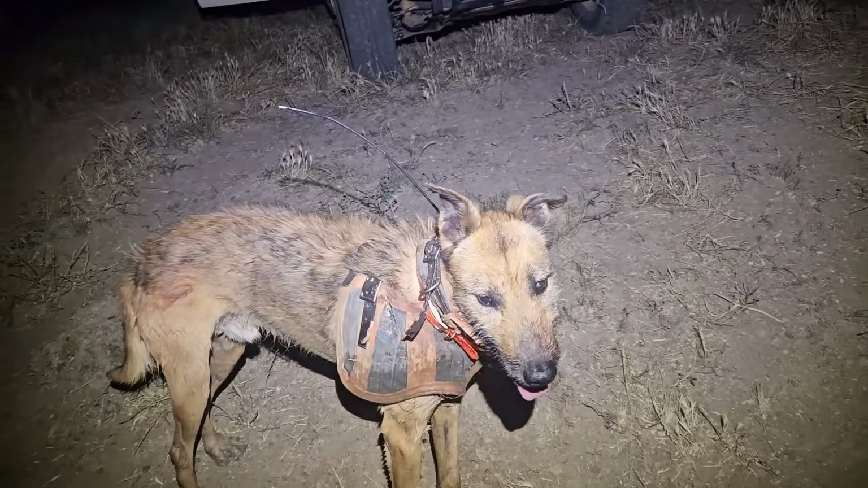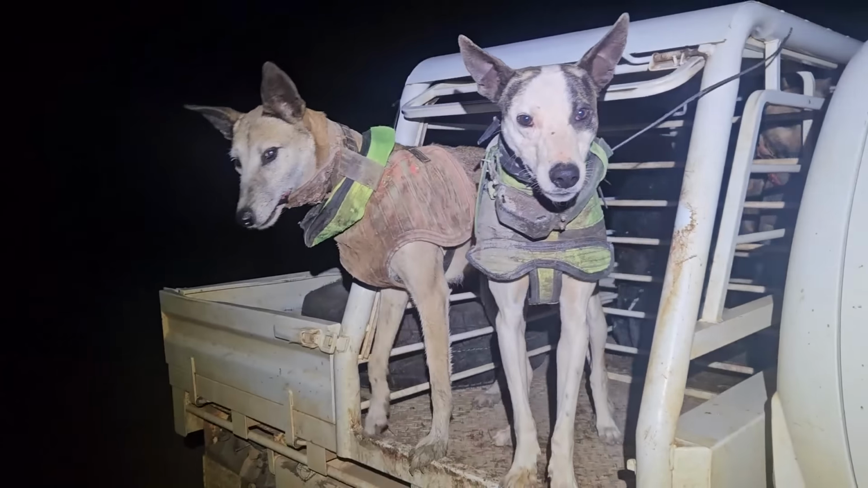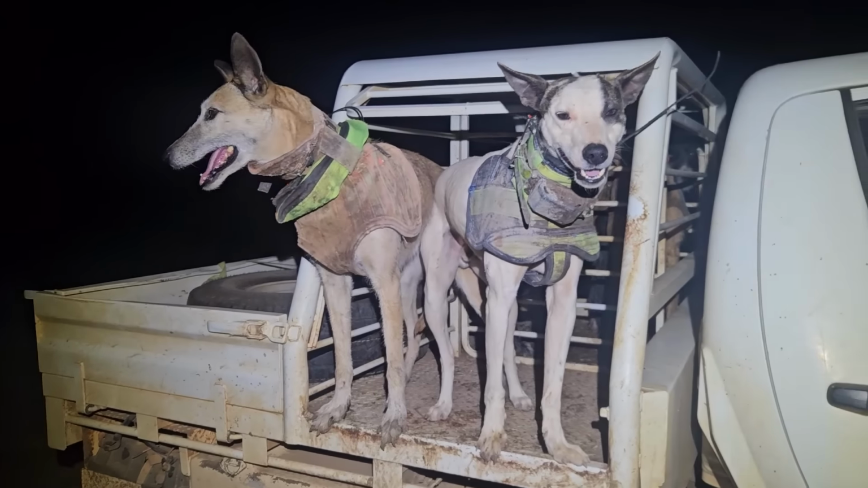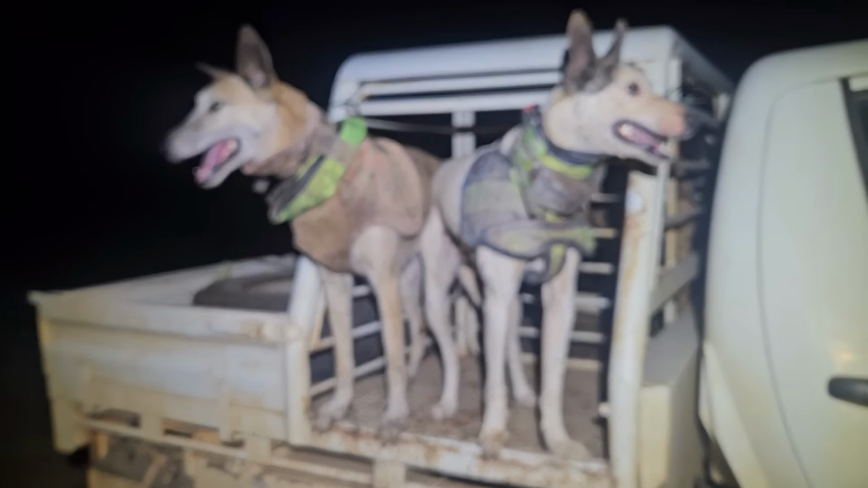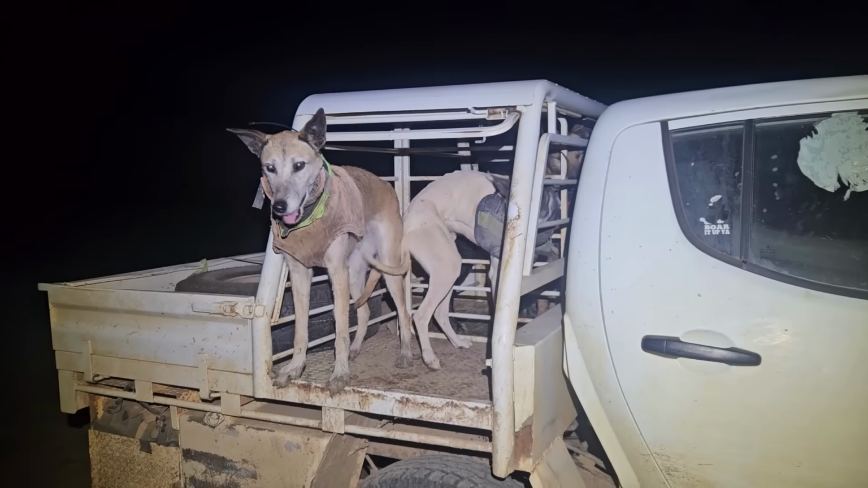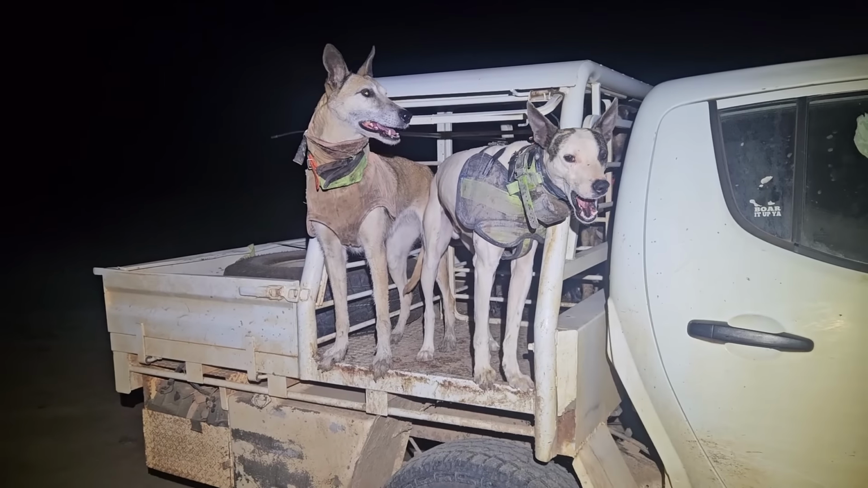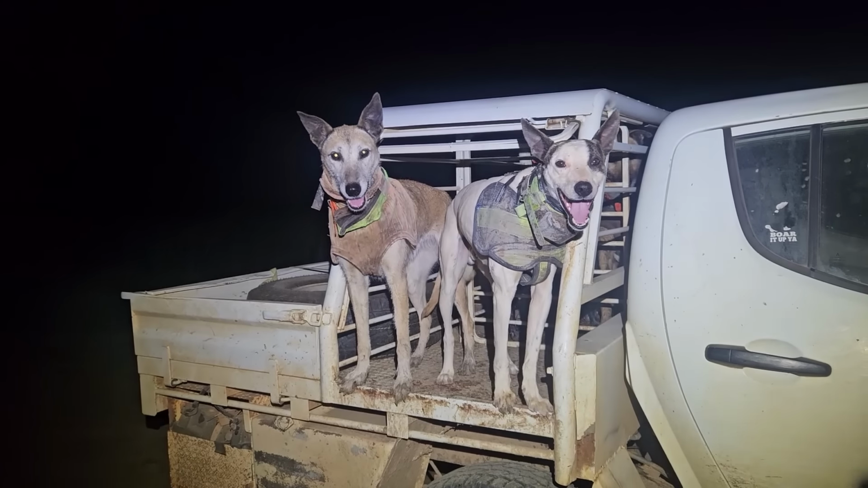Anyway, we'll have a quick blow here and we'll load up, Chevy? We'll keep rolling. Well, that's the dog swap complete. I've got Tarn and Chevy locked up now, and I'll run Tez and Viper for a bit. They can run loose now, and hopefully they can step up and find us another good mob. See how we go.